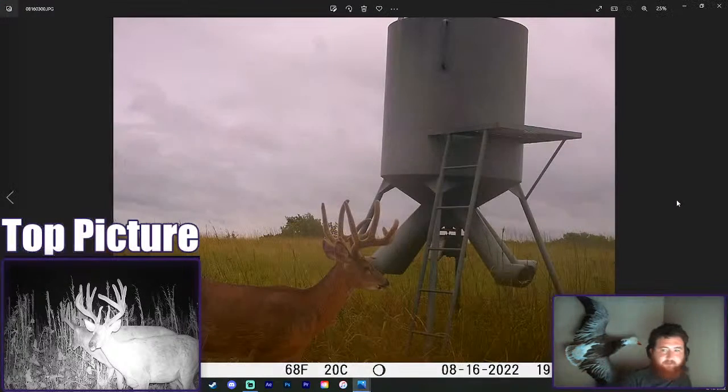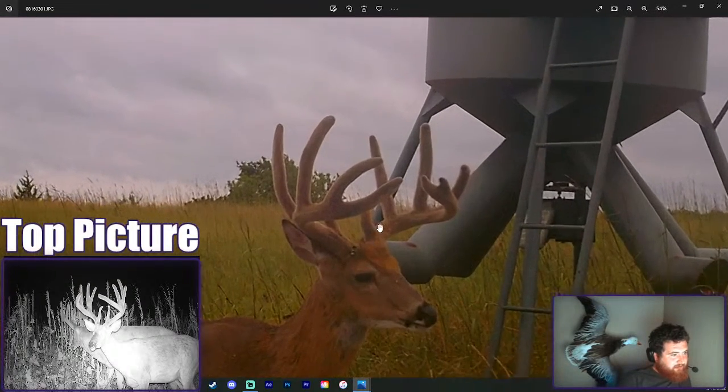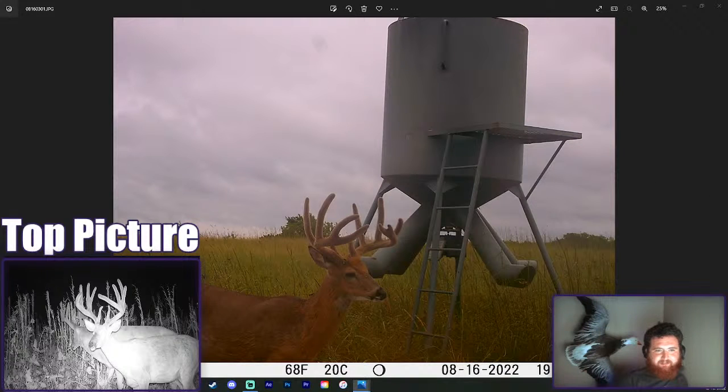I guess I could just do the copy and paste thing. Yeah, that's awesome. That's so cool. I love deer like this. I've always been a tight framed type of person. I don't really care much for wide deer.